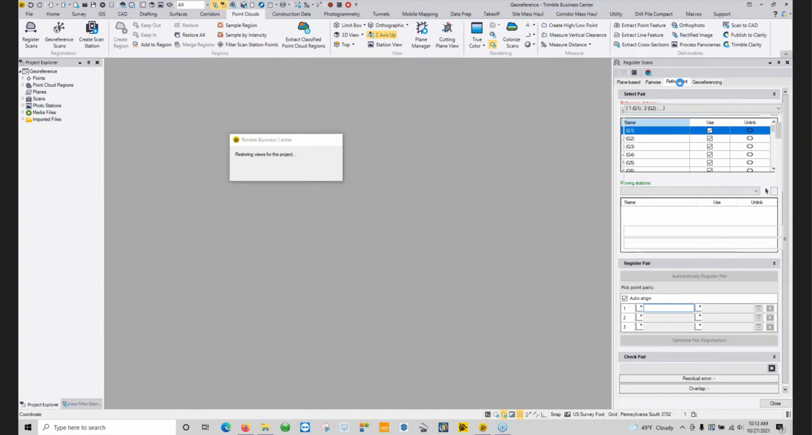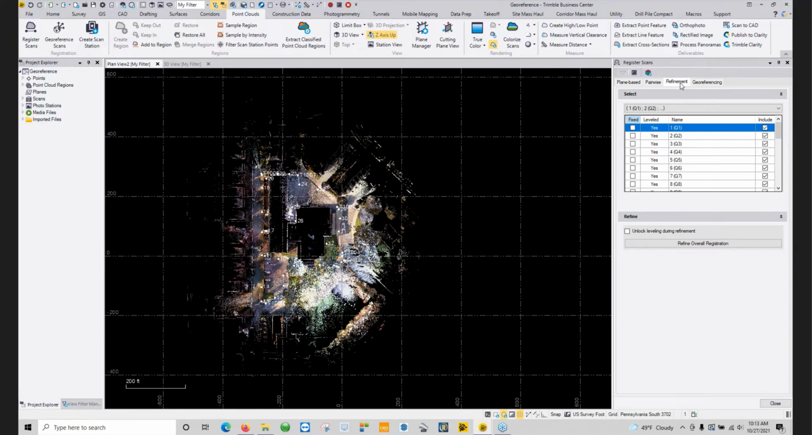So with perspective, whenever you're doing your registration, so to speak, you're only really registering one scan to the previous one. You're not actually comparing all of them together. So that's what the refinement allows you to do. It's checking one versus every other scan, two versus every other scan, making sure that they all stitch together properly.